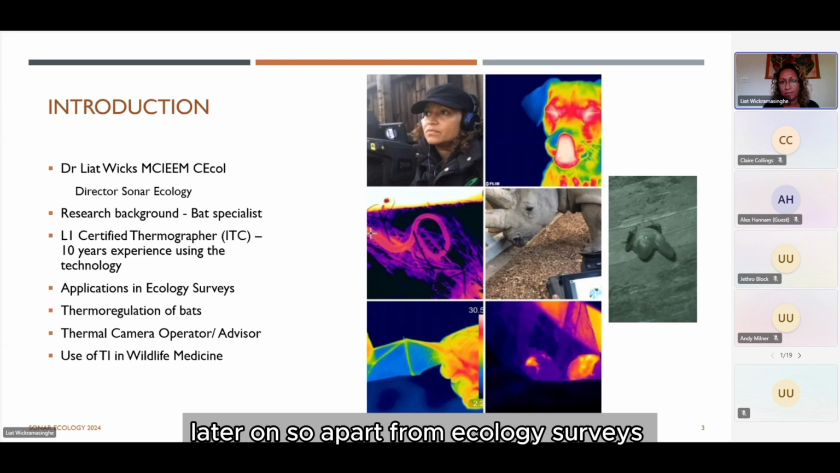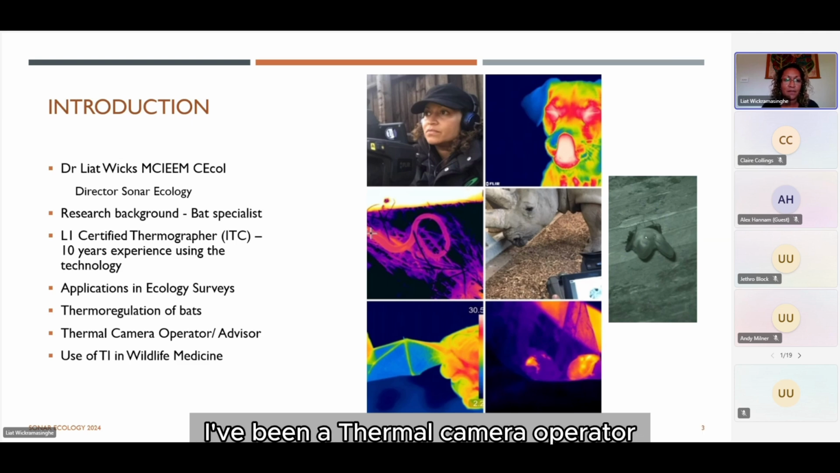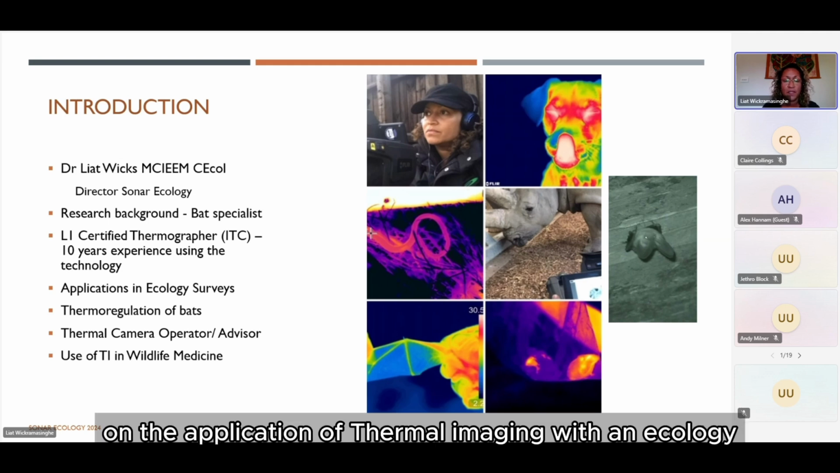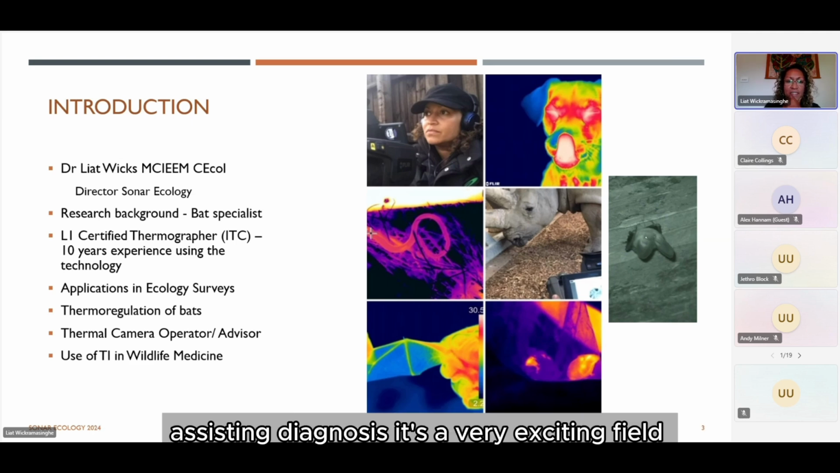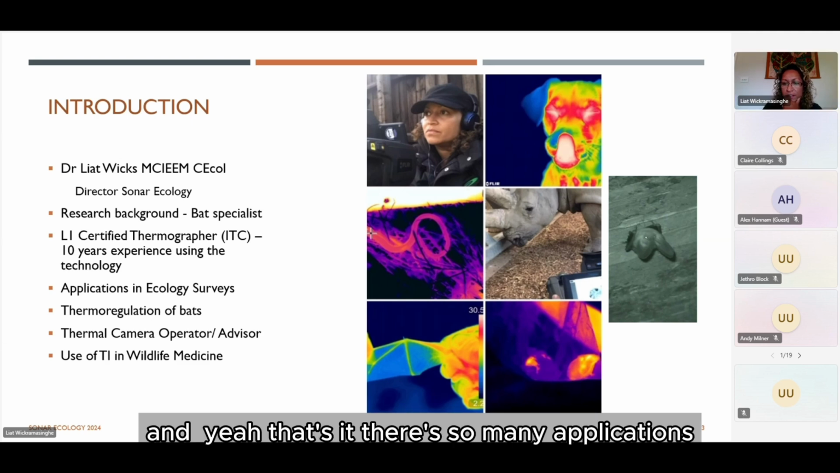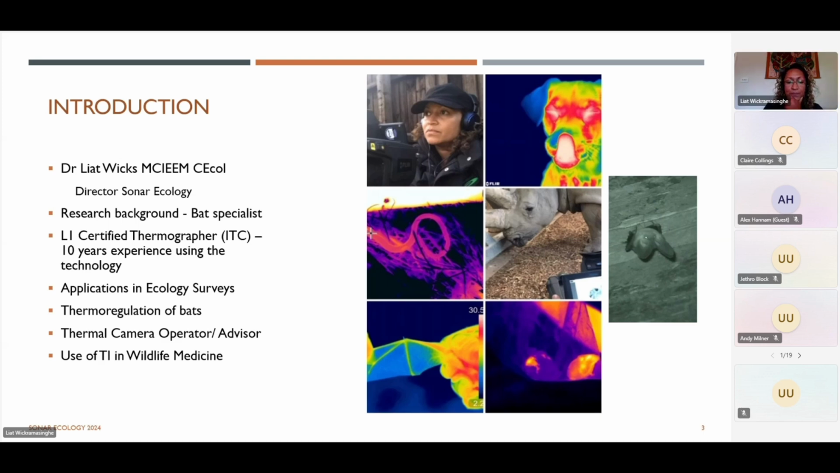So apart from ecology surveys, I also do a bit of research on the side when I get the time, which is not as often as I'd like. I've been a thermal camera operator for TV documentaries and advised the BBC on the application of thermal imaging within ecology. I'm also trained in the use of thermal imaging in veterinary medicine, assisting diagnosis. It's a very exciting field. There are so many applications, but we'll go on to some of the broader applications now.